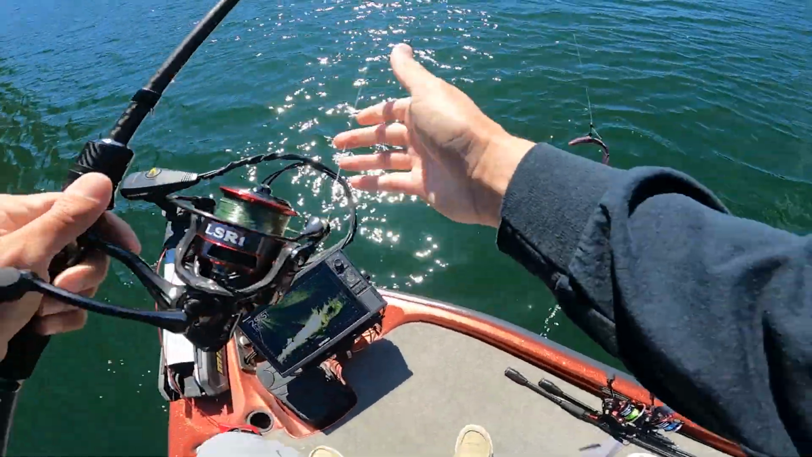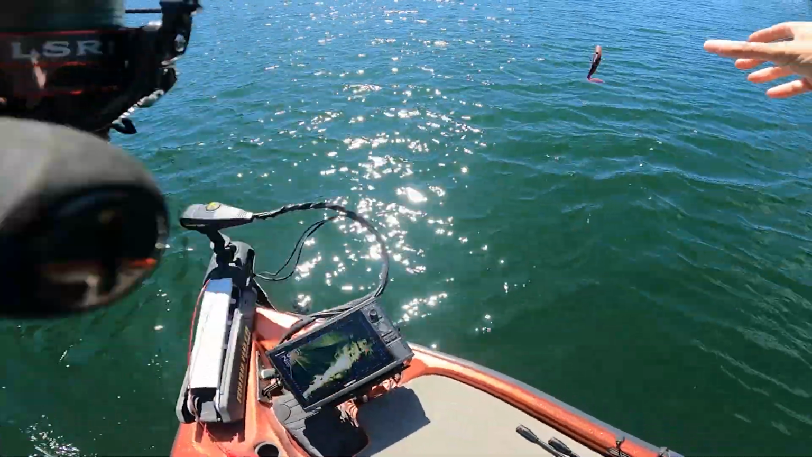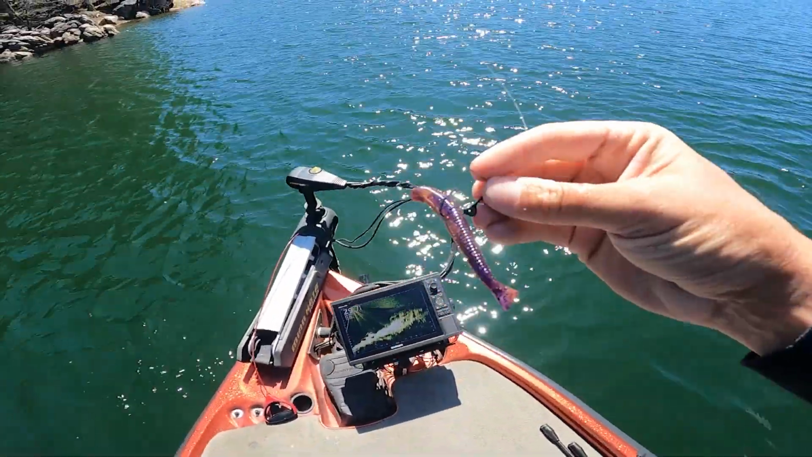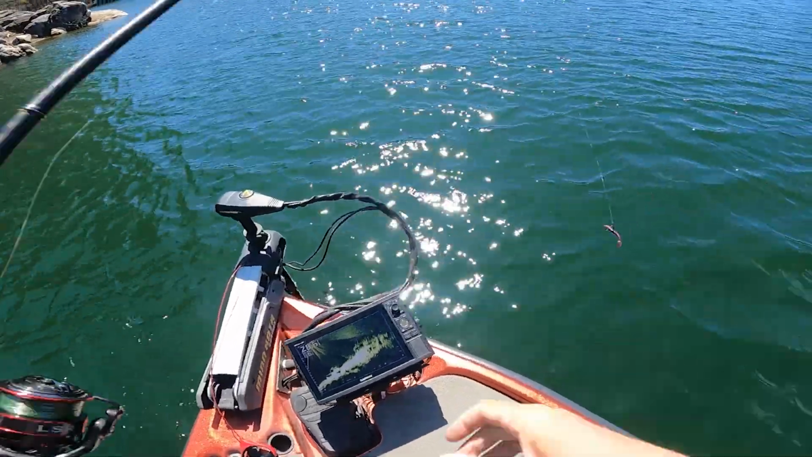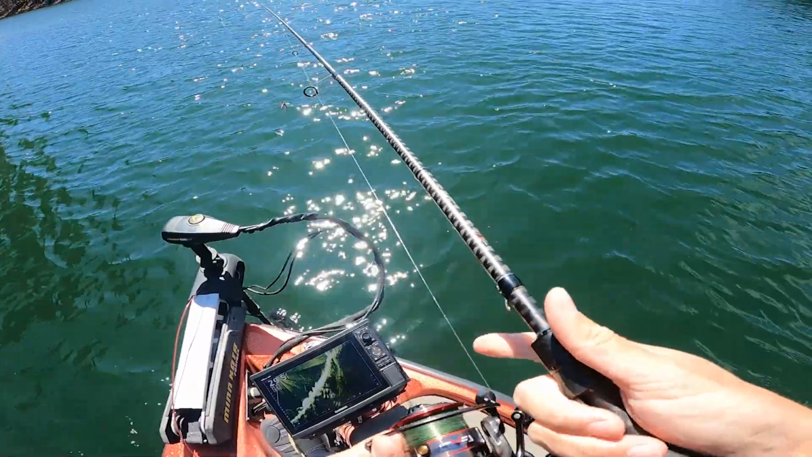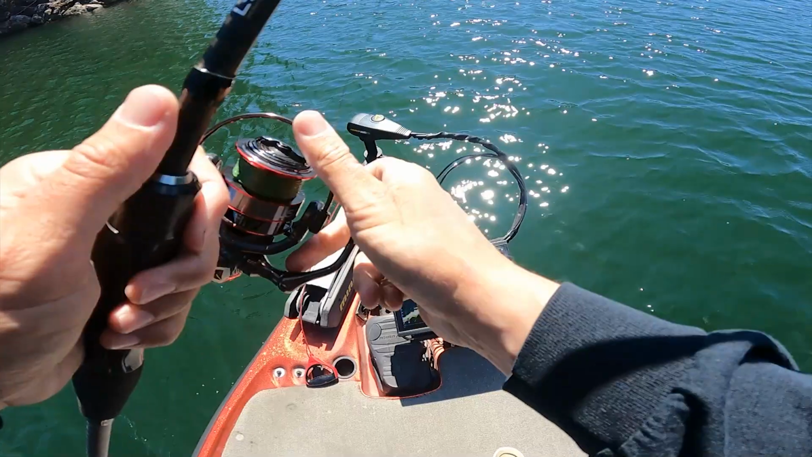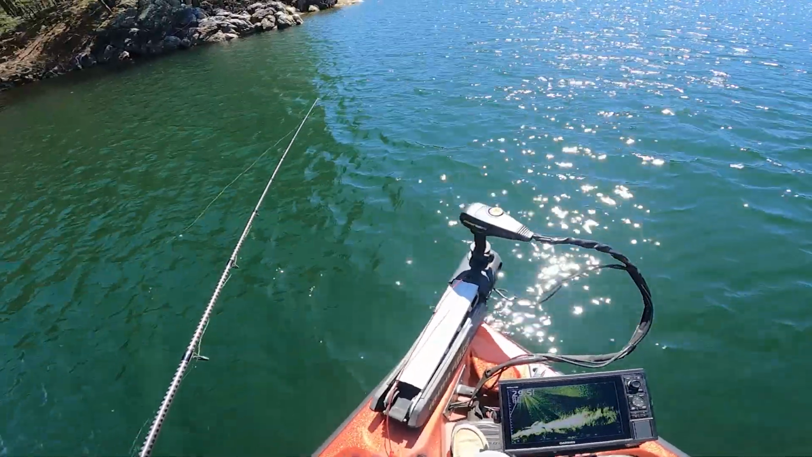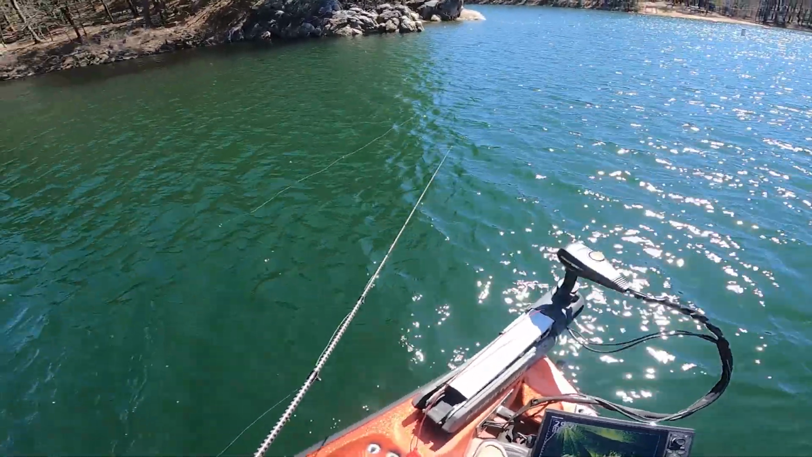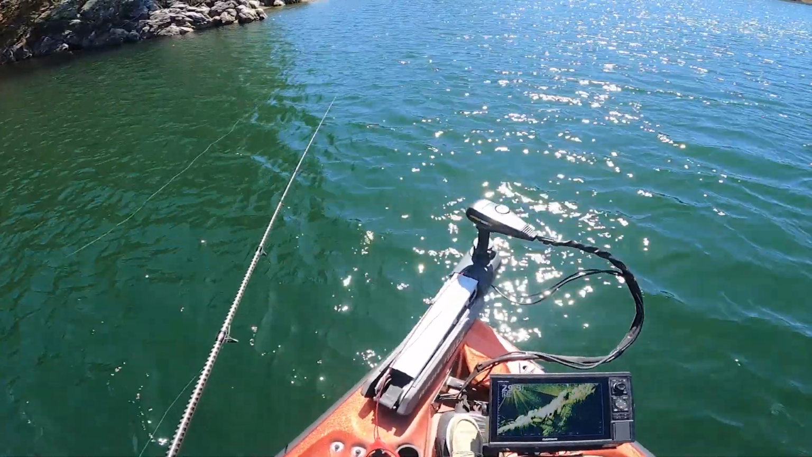All right, so what we got here, Jimmy? We got a little Nico rig set up, but it's with the Core Tackle. I'm doing some testing. It's a Core Tackle wacky shot, a little missile bait, quiver worm. There those dudes go. I don't believe those guys didn't come up there and didn't eat my cricket. So mean of them.